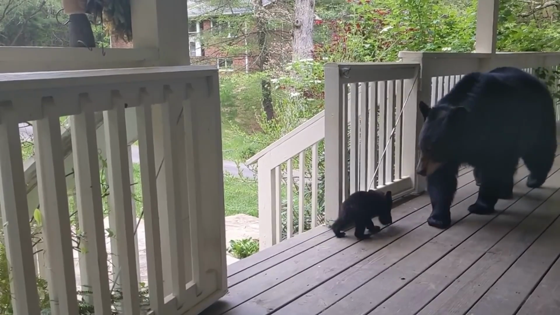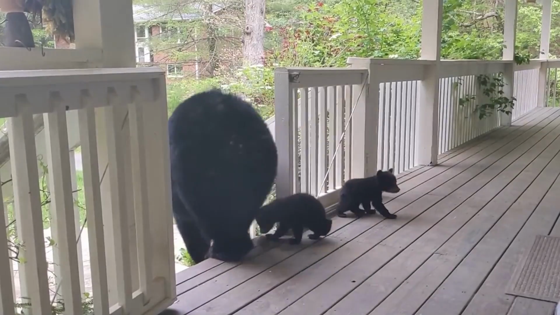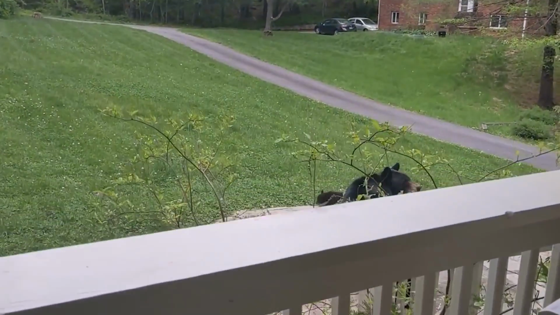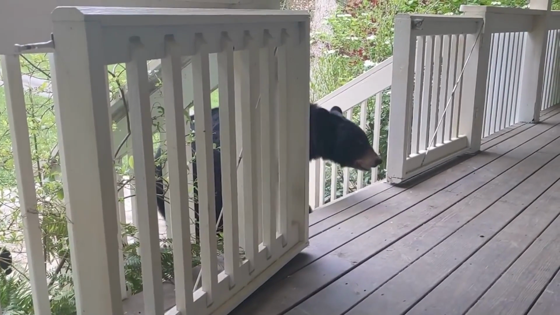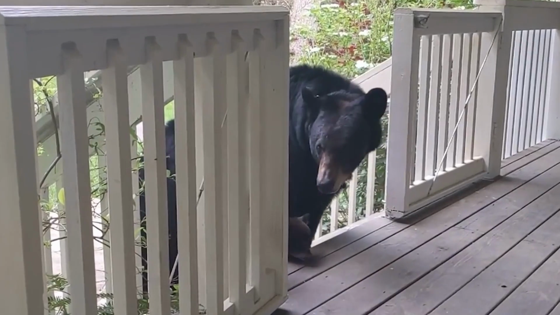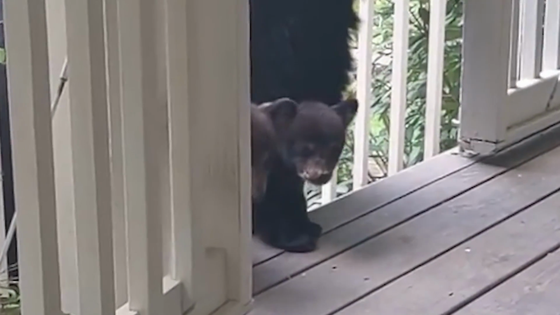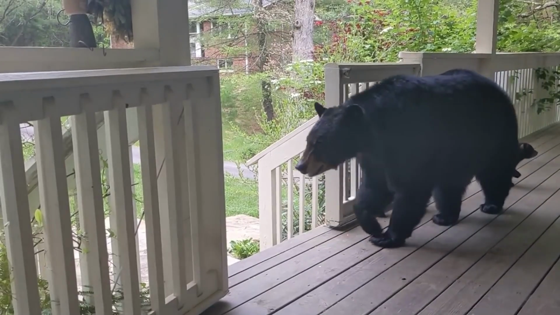The mama bear and her little ones hang out on the porch for a while, and then they eventually depart. It's indeed a heartwarming interaction between a bear family and a human. However, it's worth noting that the man recording the video was standing rather close to the mama bear. If she had misunderstood his intentions and felt her cubs were in danger, the situation could have taken a different turn entirely for the man.